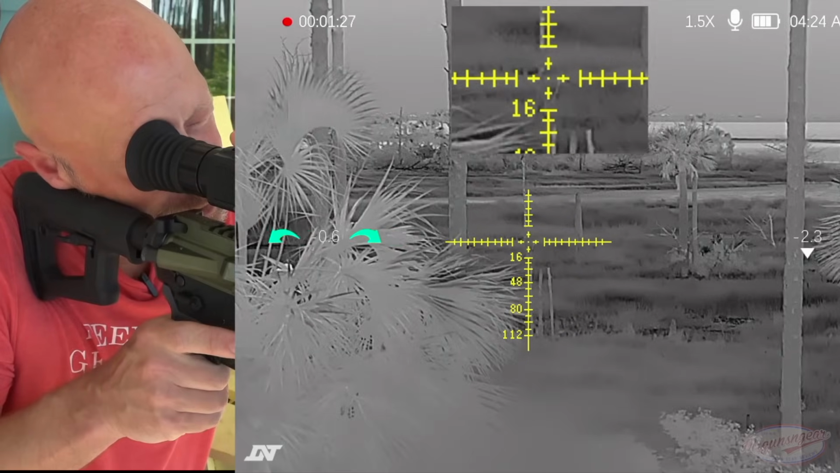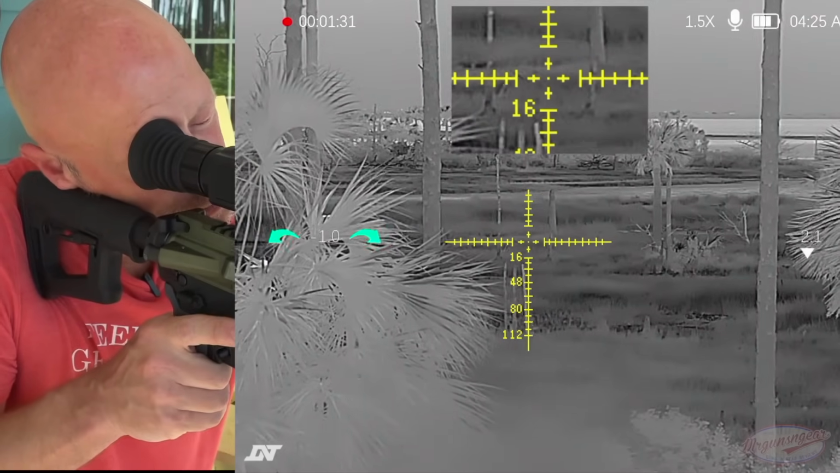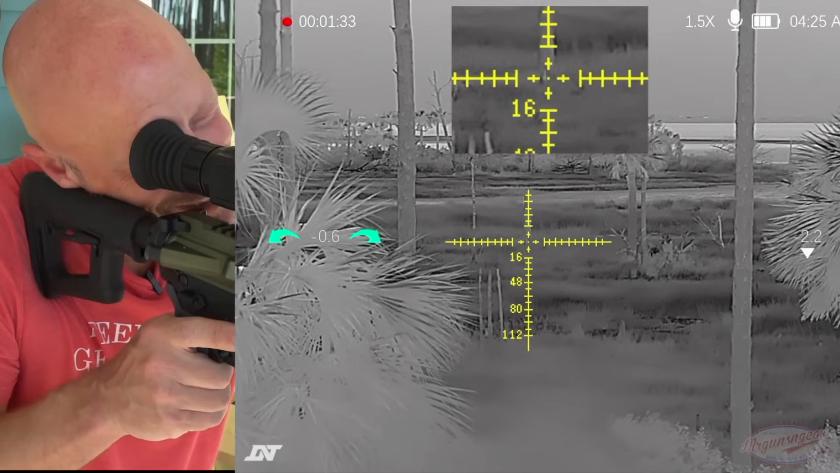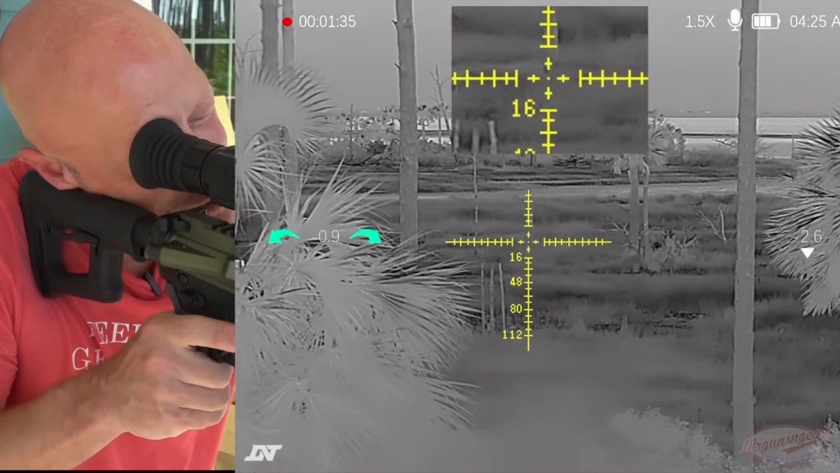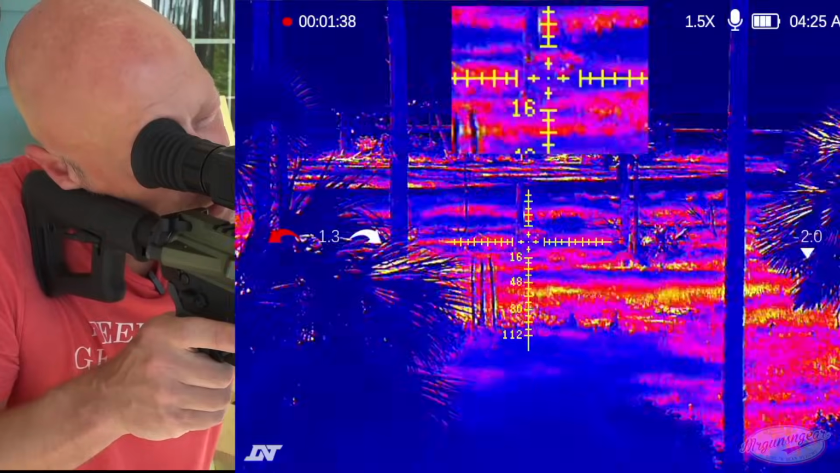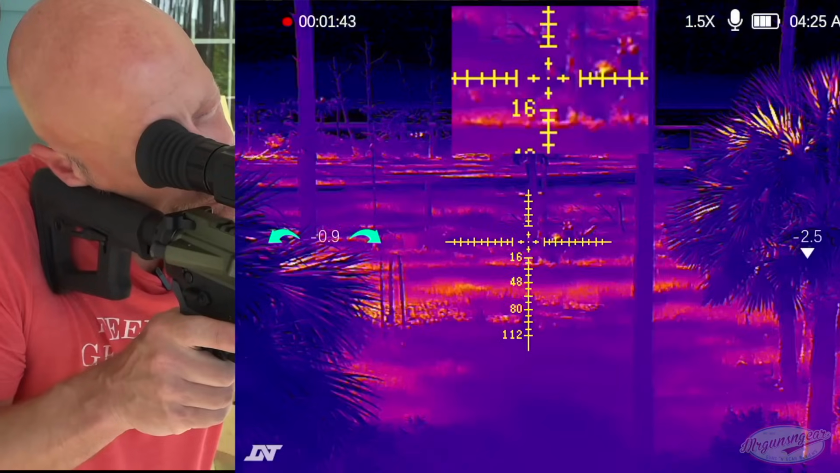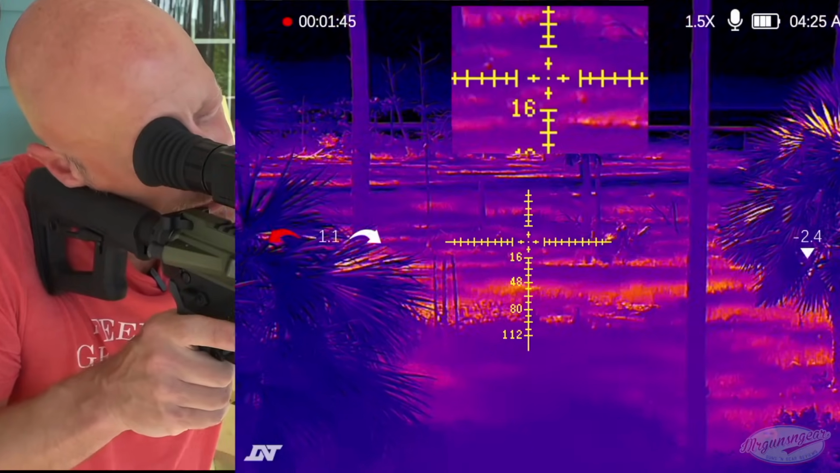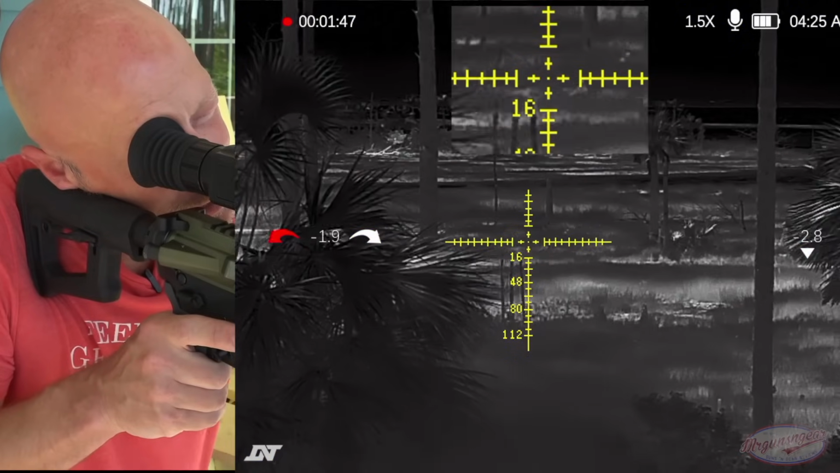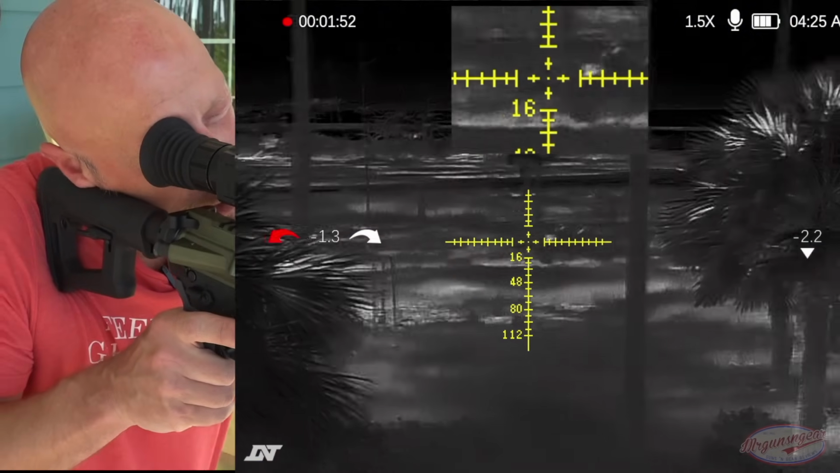A half of a magnification, if you will, is not going to be a lot, but this, I believe, is in the black hot mode, if you will. I pretty much always use either black hot or white hot, but they do offer a number of different palettes, so let's walk through it. You guys can see there, it's got a little rainbow effect for it. And obviously this is iron hot is what they call it. And then there, you see the more traditional white hot.